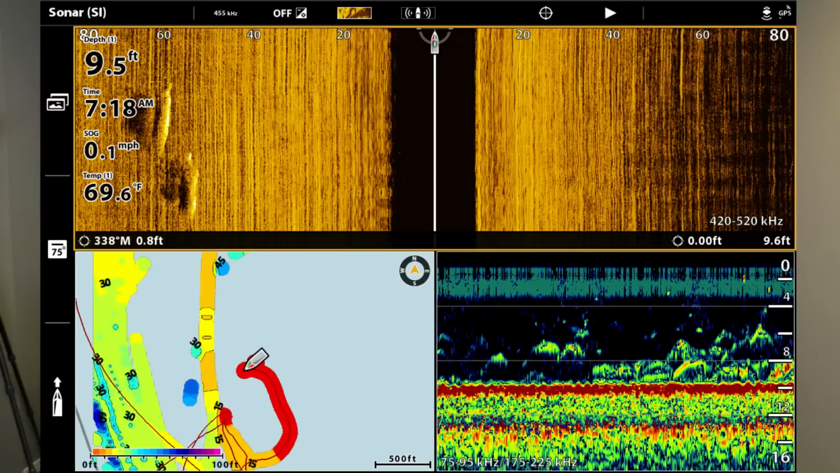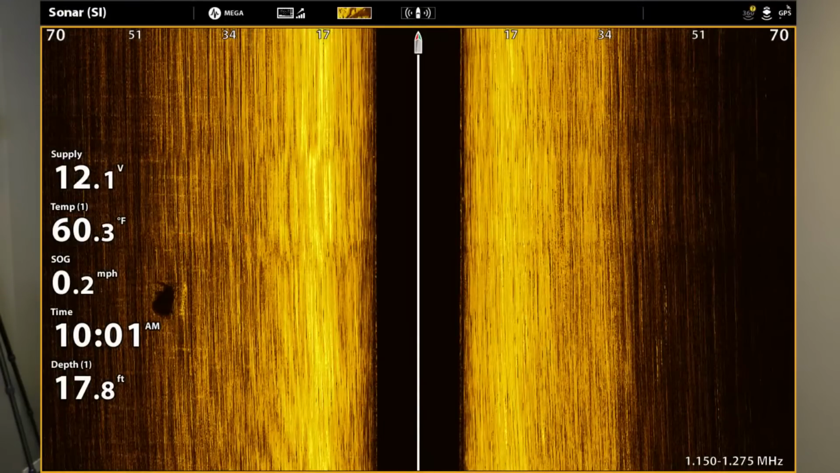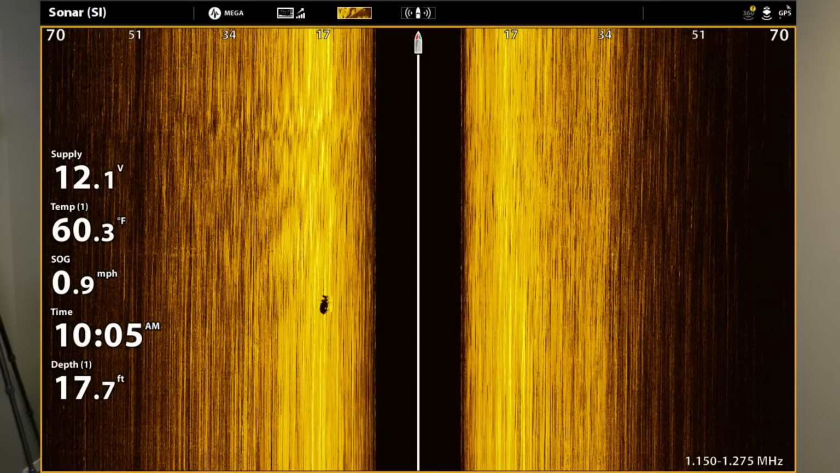Nice solid registers. When you see something that looks about 8 feet long to the right of your boat and you catch an 8-foot sturgeon, there you go. 9.5 feet. There's another good mark, and now you can actually see a little bit of the tail, but keep going. There on the left side, small mark because he's a little closer. He's a little more right under the boat.